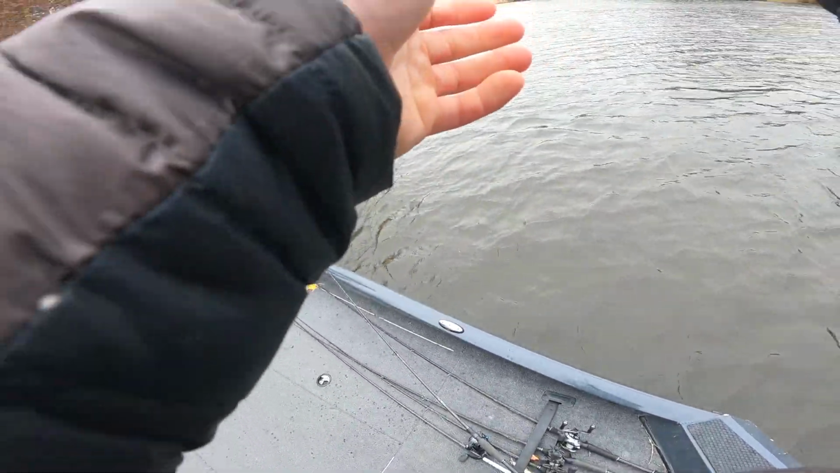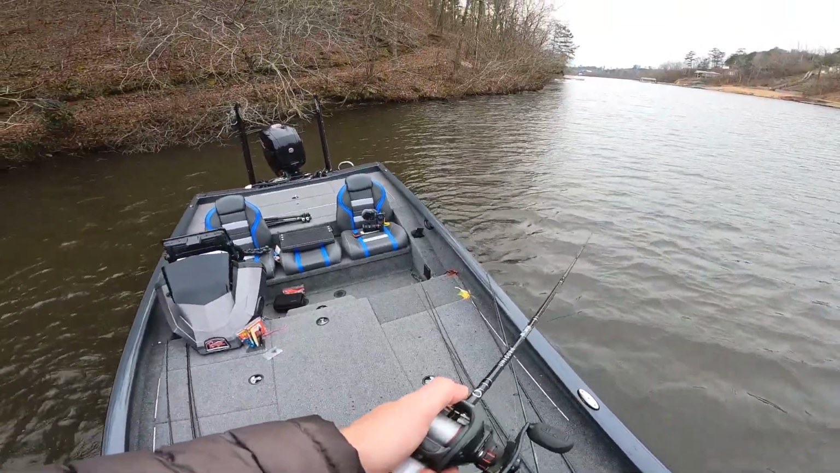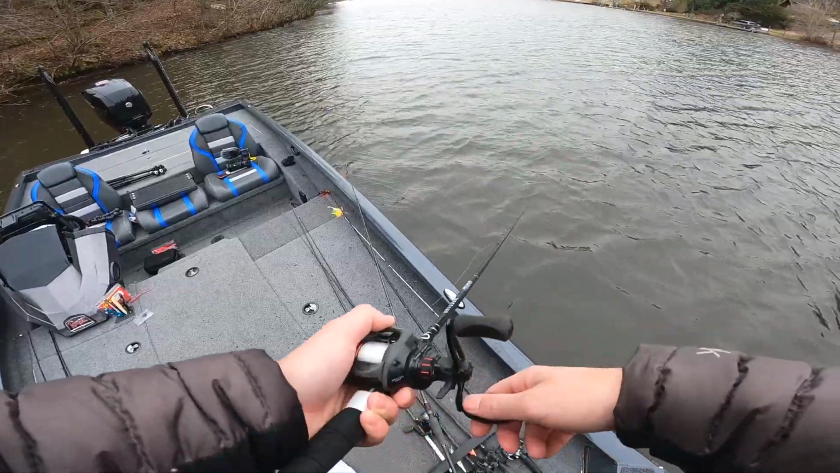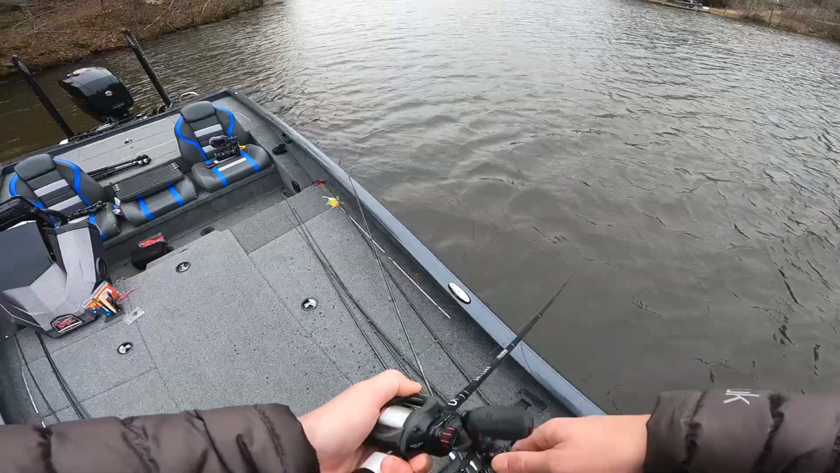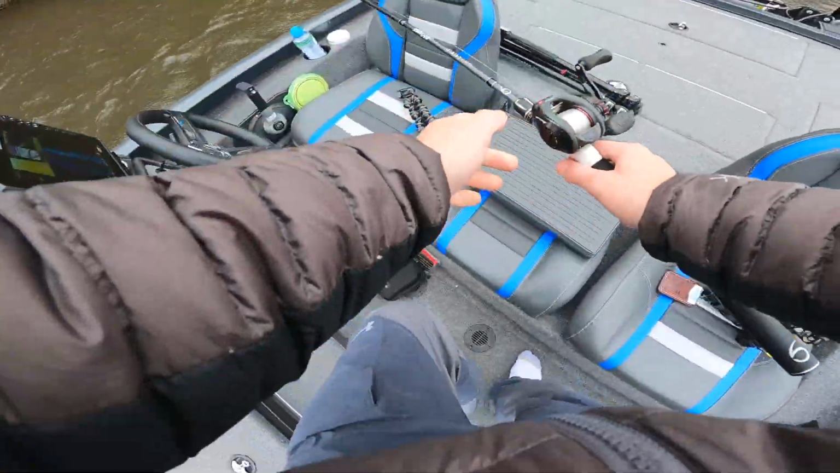I'm gonna make 4 or 5 casts kind of in the same area, just moving my cast over a foot or so at a time. Just really fishing it in different cadences, fishing it slow, fishing it fast. Also, I know this wind is gonna suck, so I'm about to sit down really quick.